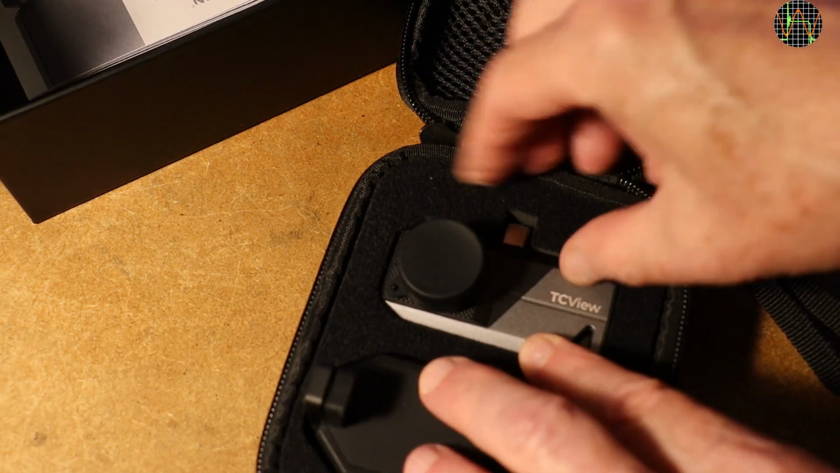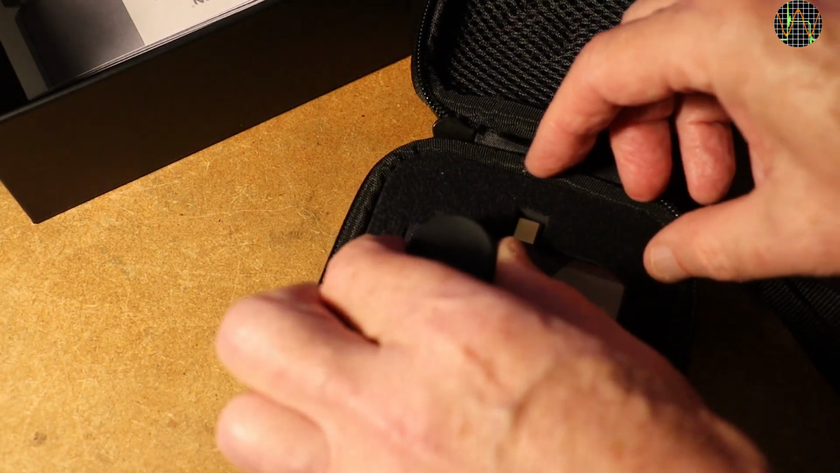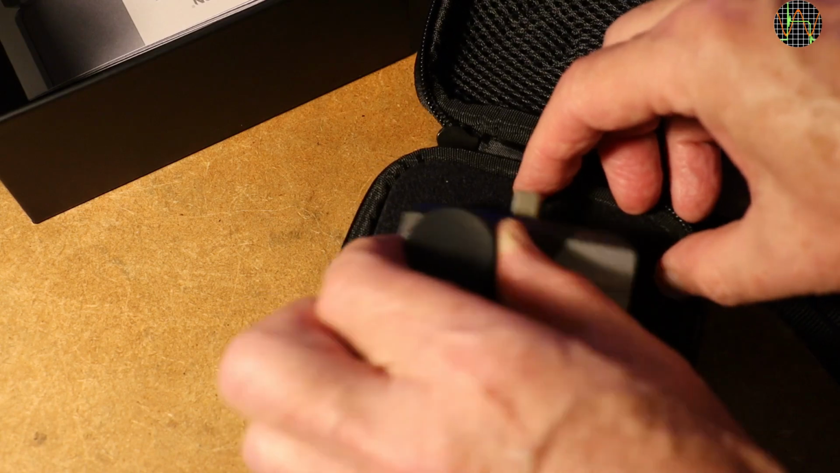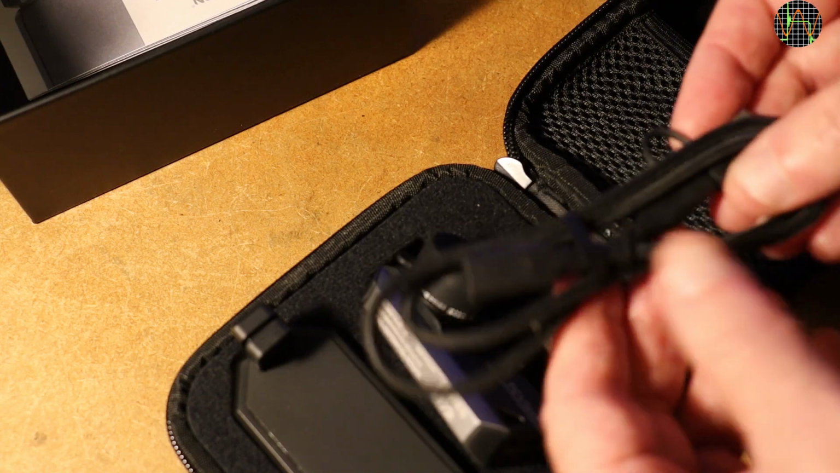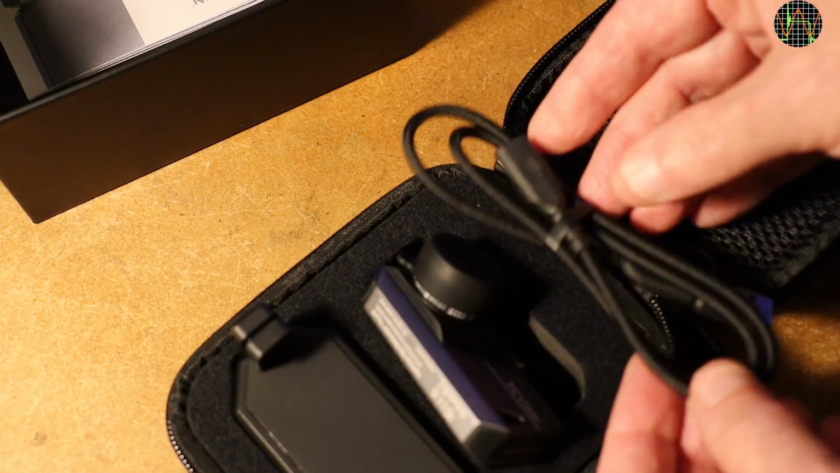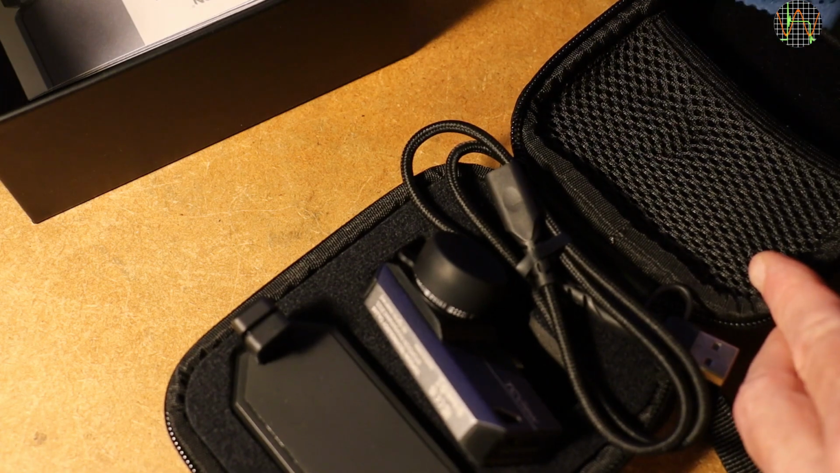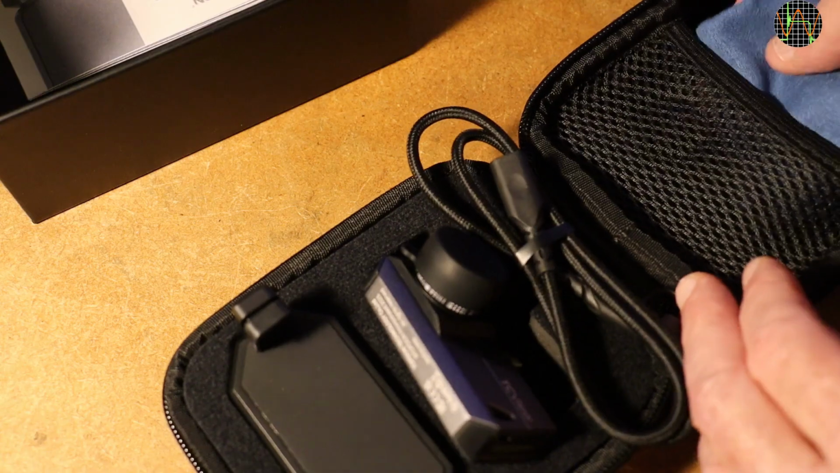It is really quite tight in the molded compartment and I'm reluctant to pull on the lens, but that's the only way to get a grip. TOPDON should definitely improve this. In the net we have a 60 centimeters or 2 feet USB-C female to USB male extension cable with an adapter for USB-C male to USB-A male. And a cleaning cloth, probably for the lens.